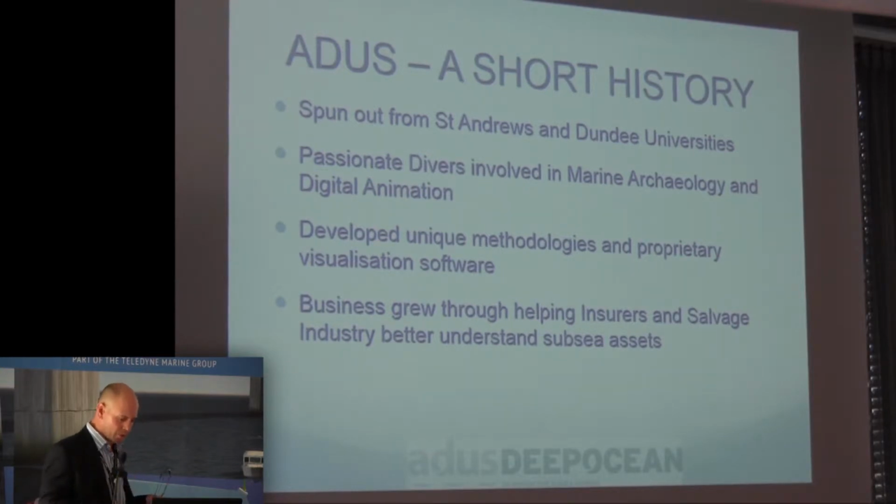Today I'm going to concentrate on shipwrecks, because it's where we come from. But the technology and the themes run into all sorts of different market sectors. As you've seen this morning, offshore wind is very exciting, and oil and gas is also very exciting at the moment, because there's a lot of pressure to extend oil fields and increase engineering without any new production. Therefore, there's a requirement within oil and gas for as-is knowledge about what assets are on the seabed.